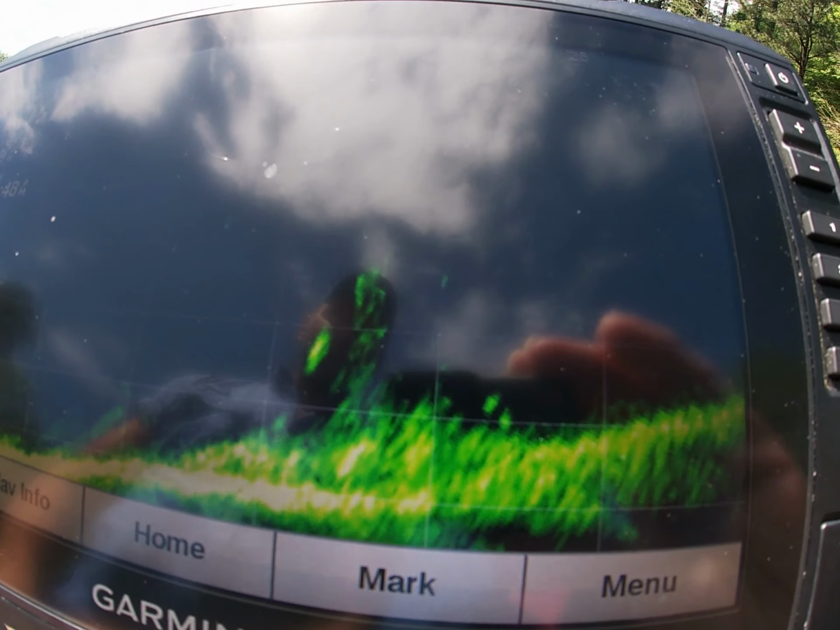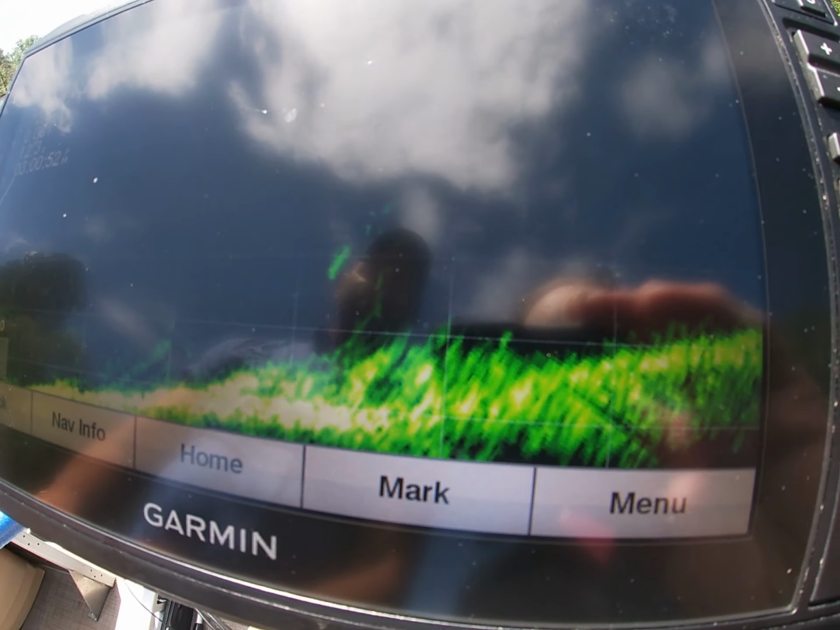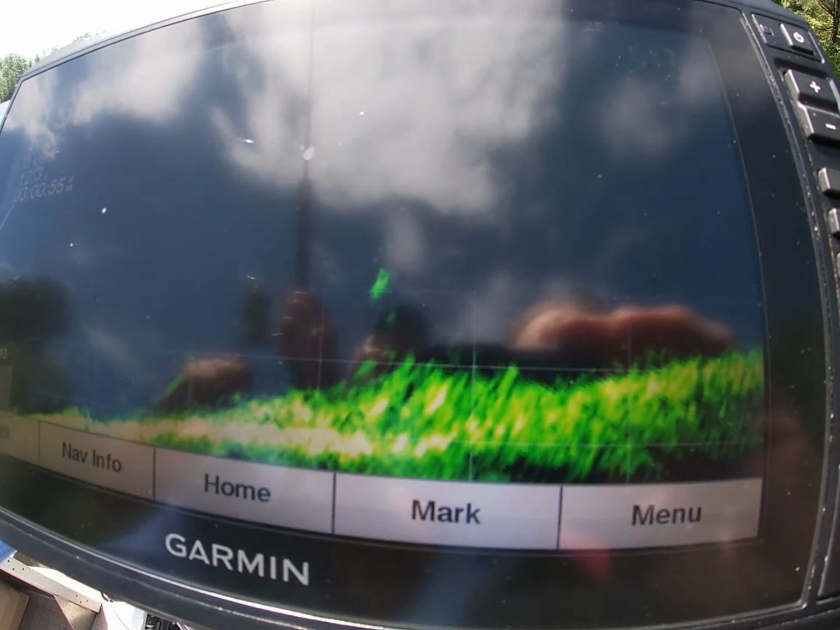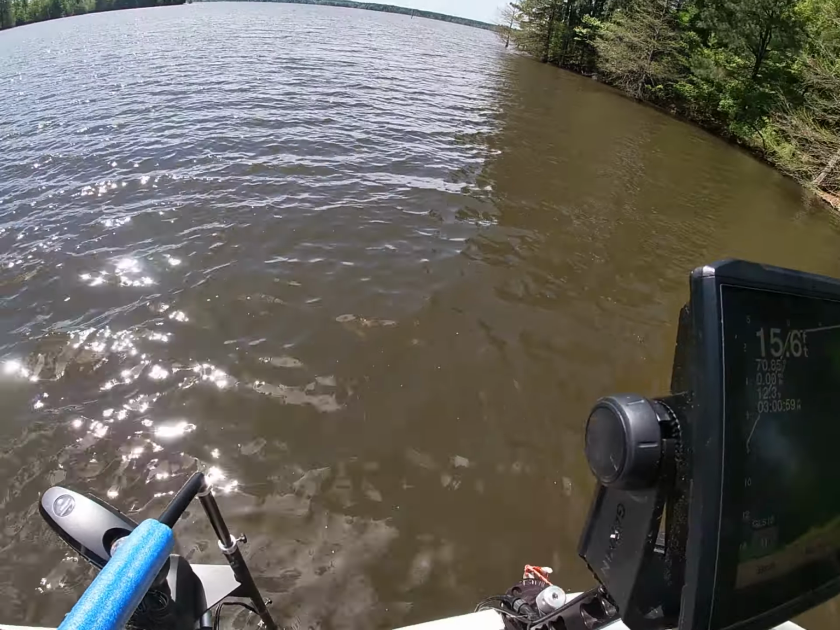There he goes. I'm right by it. See me? Yeah. Oh yeah. There he goes. There he is. Thanks. Oh, just like that. Hammering on them.